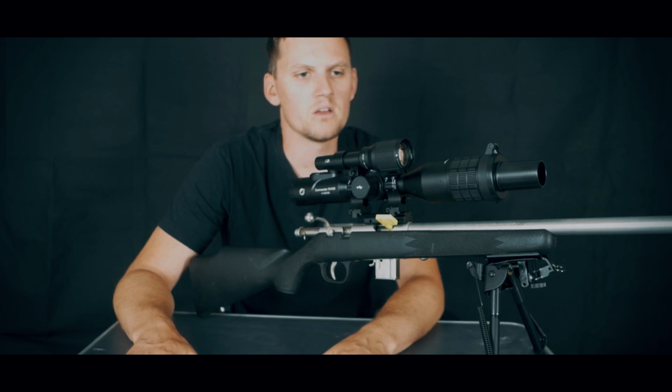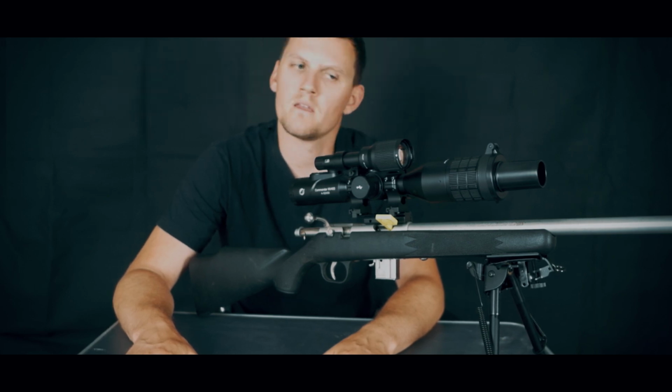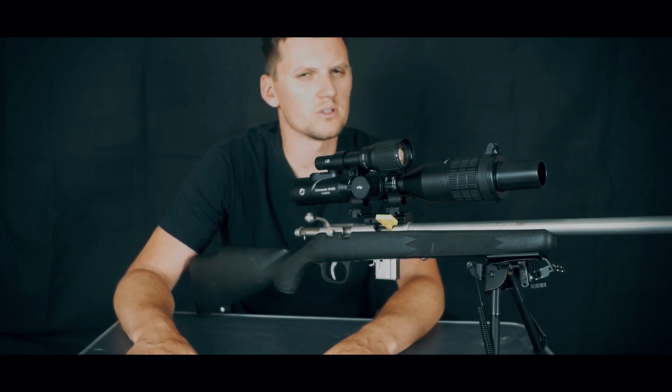But I just find, I think 400 yards is just a bit of a stretch, to be honest, because I haven't taken it out that far, but I could make out my box, but once you get that digital zoom going past 3 or 4 times, it gets pretty difficult to see what you're actually looking at. So yeah, but we'll get to who I believe this is made for.